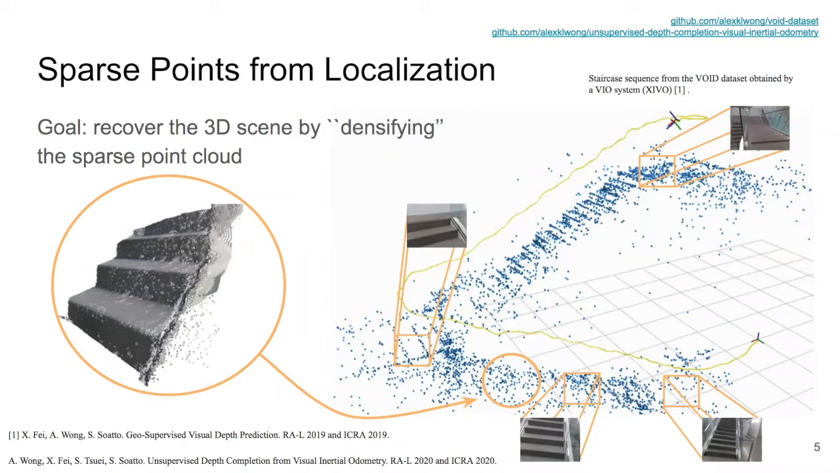Our goal is to recover the 3D scene by densifying the sparse point cloud. However, any attempt to extrapolate the missing depth values typically fails since there are far too few points to inform the scene topology. Hence, we must rely on the information from the image to fill in the gaps, yielding a cross-modal approach that fuses together images and sparse point clouds to reconstruct the scene. The figure on the left shows an example of the staircase reconstructed by our method.